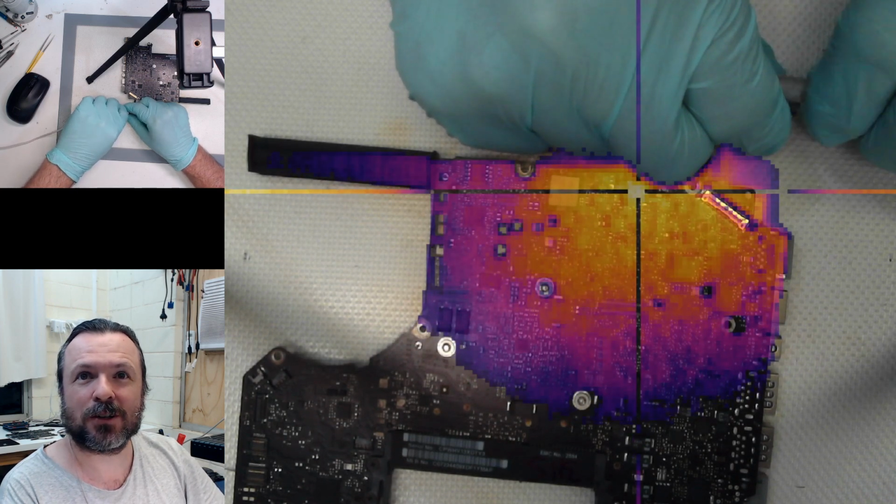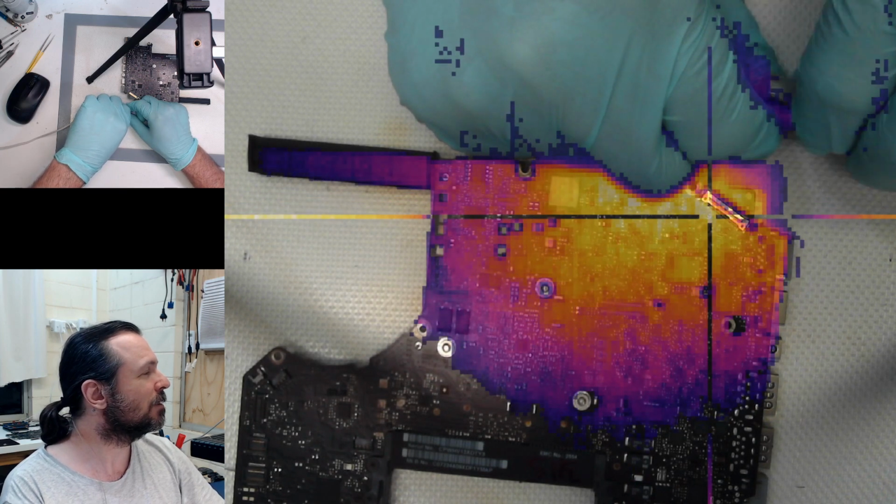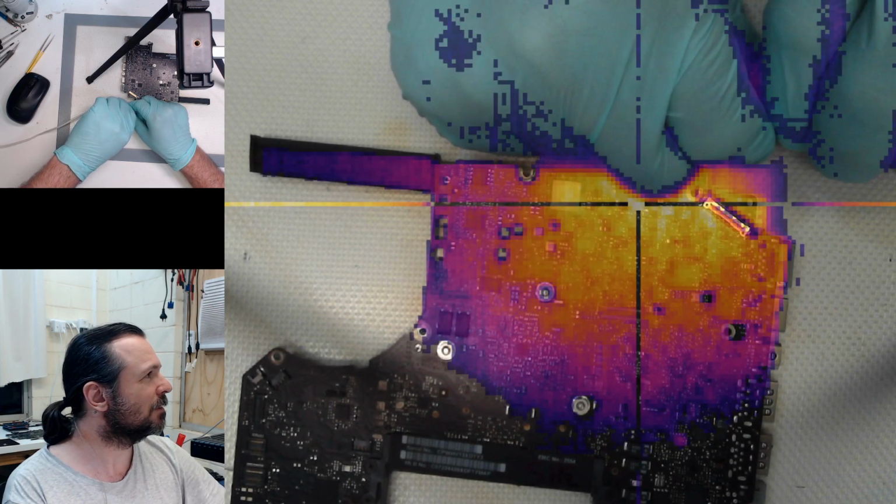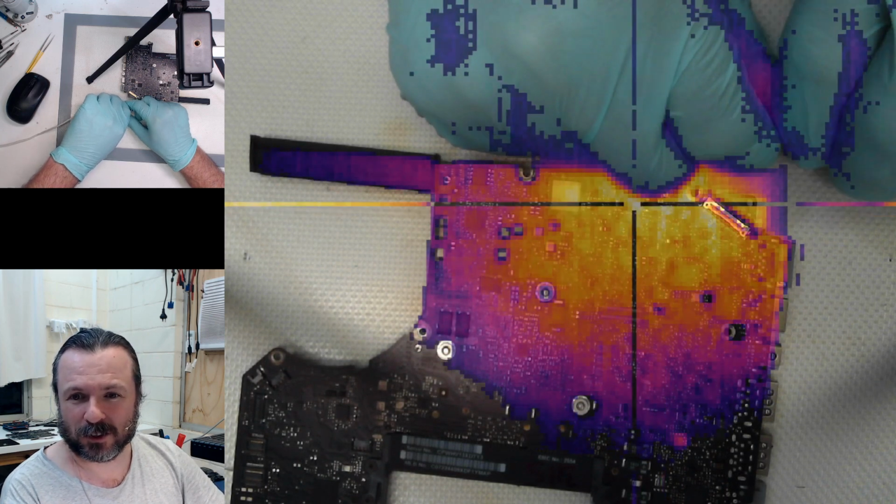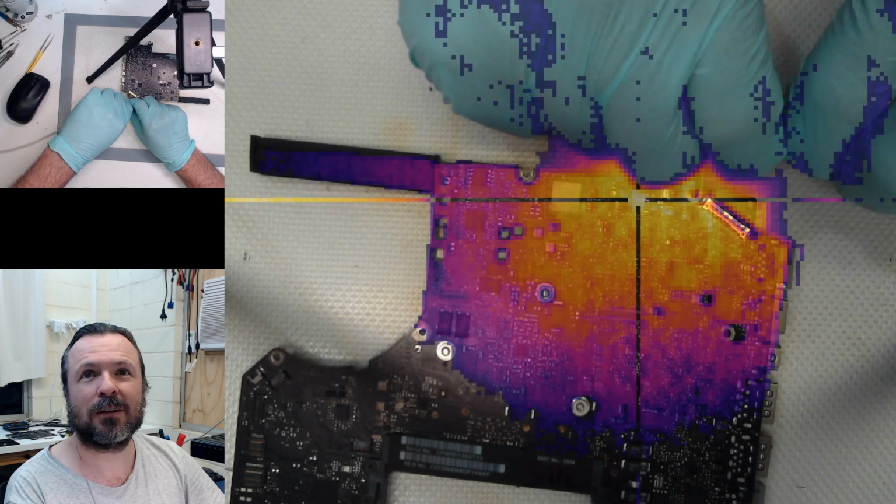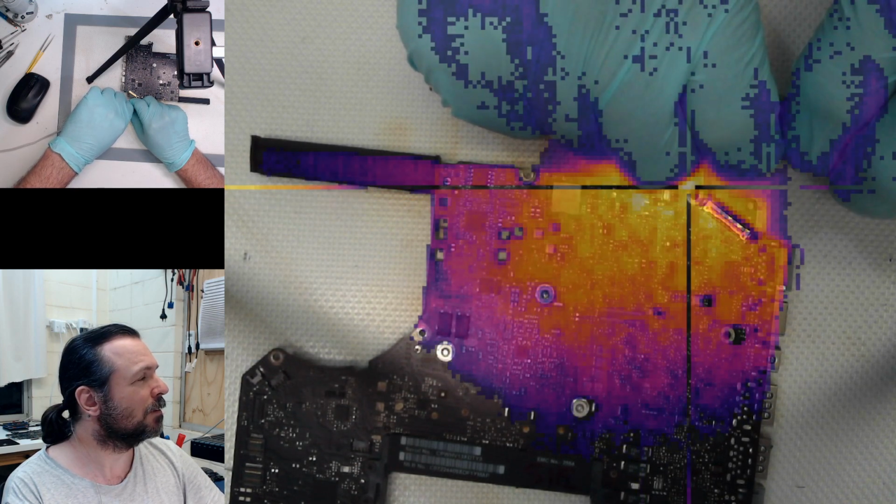Alright, anyone want to make a suggestion on where to put a short? Because it's not playing the game here. Yes, it is turning into a lengthy short. Pun pun. Fine.